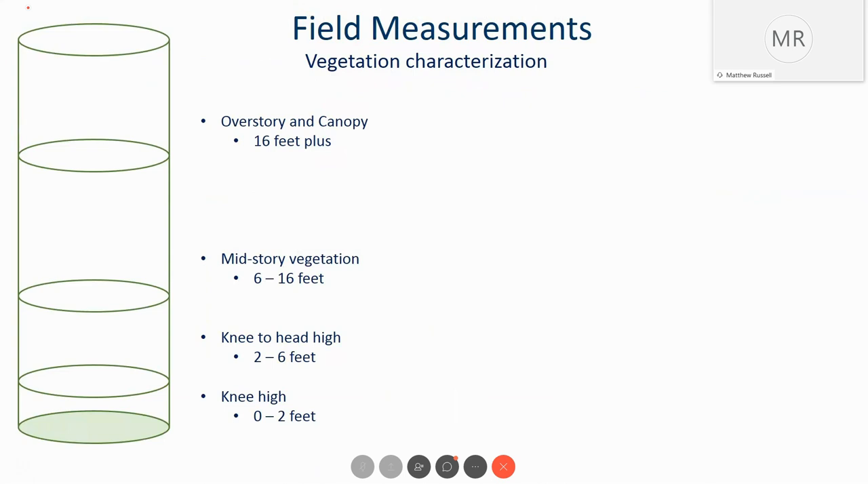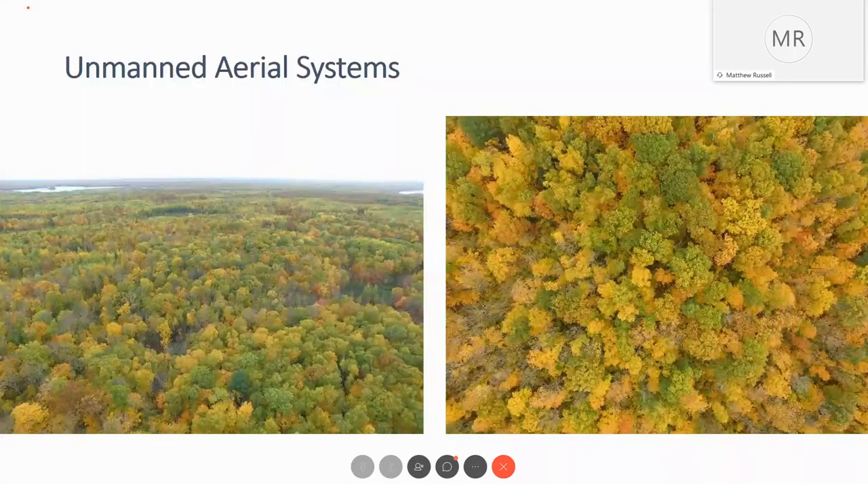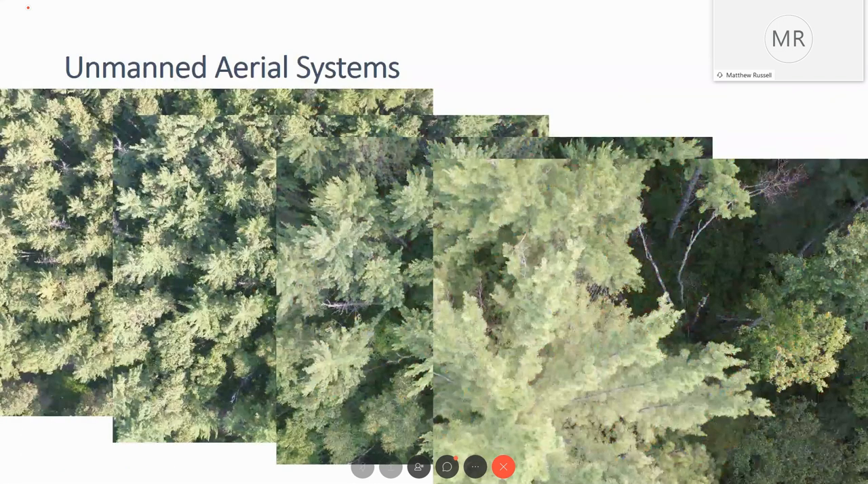I think I saw another question. Yeah, going back to where you left off on the UAS, did the UAS have LiDAR or just high resolution photography? No, it did not have LiDAR. It only had high resolution imagery, as you can see here, very high resolution imagery.